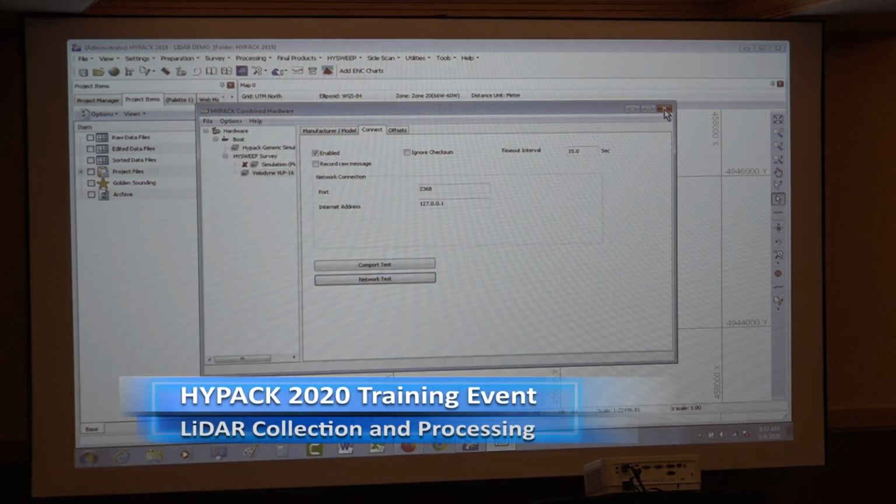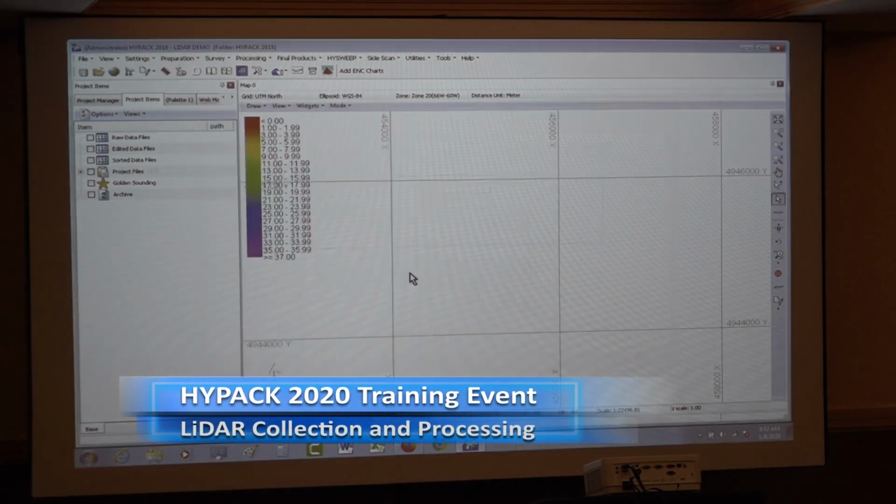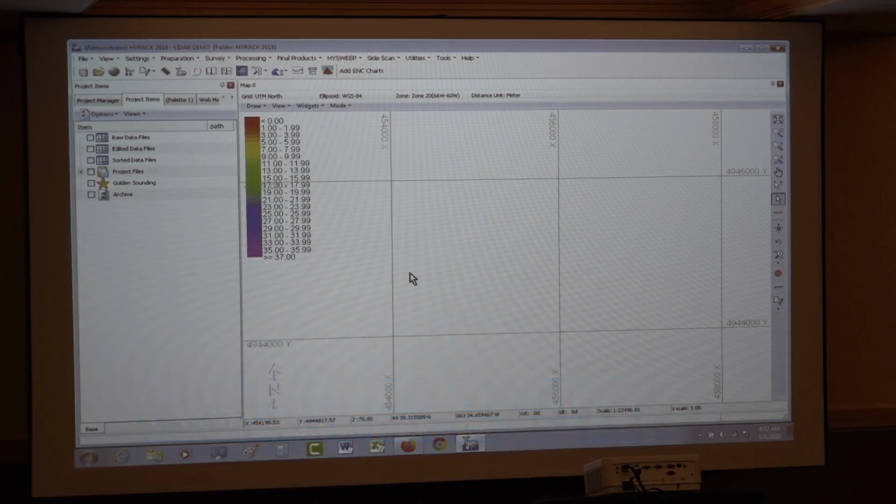So I'll just simply close this out, save it, and I'm good to go. All right, so the reason for the 45-degree tilt is if I had just a simple single channel laser that's just spinning like this, and if it's in the vertical mode, as the boat or vessel is moving along, it's just scanning straight out from the side of the boat, okay?